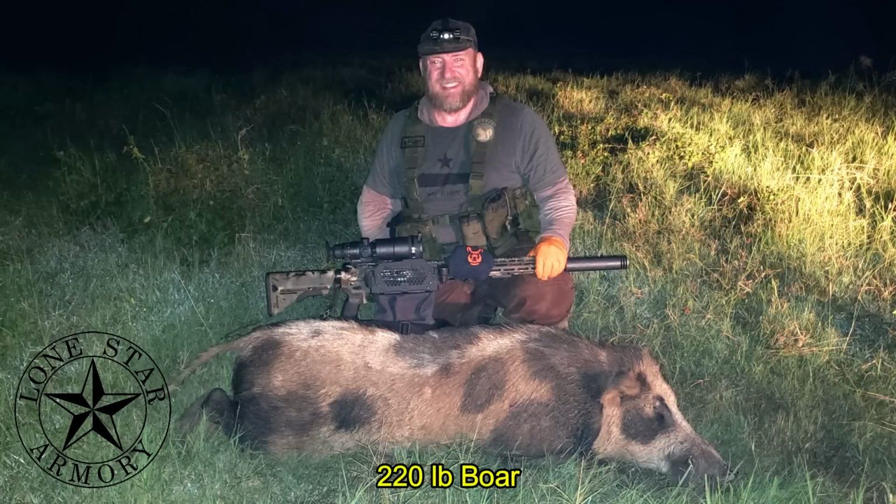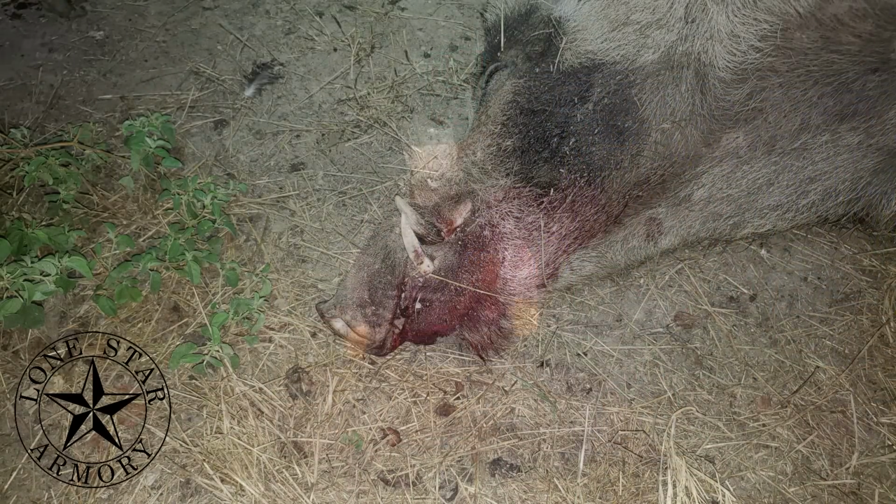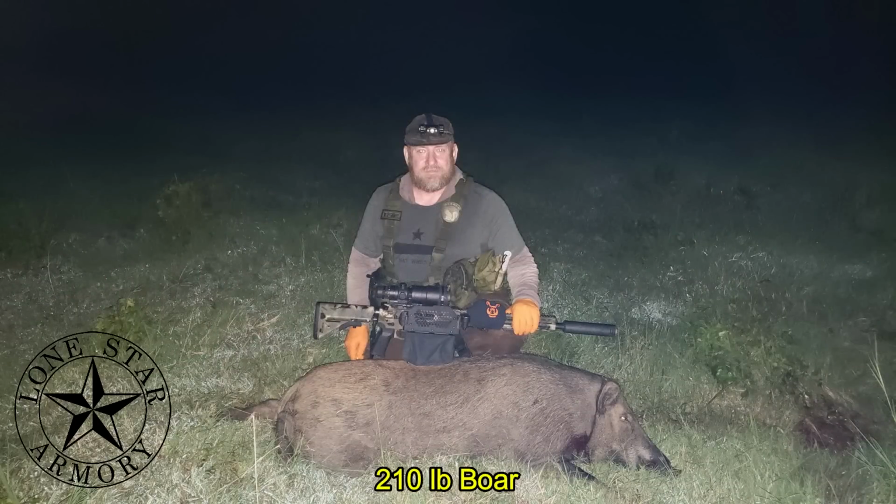So I came away with a 220-pound boar. This was the first hog shot. Had a very nice set of cutters. And the second hog came in at 210 pounds. And they did it for my night.